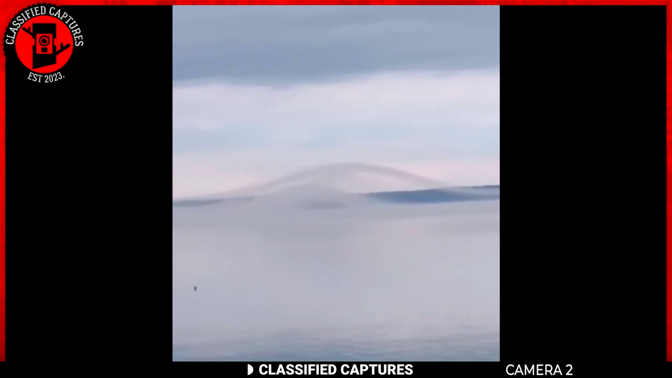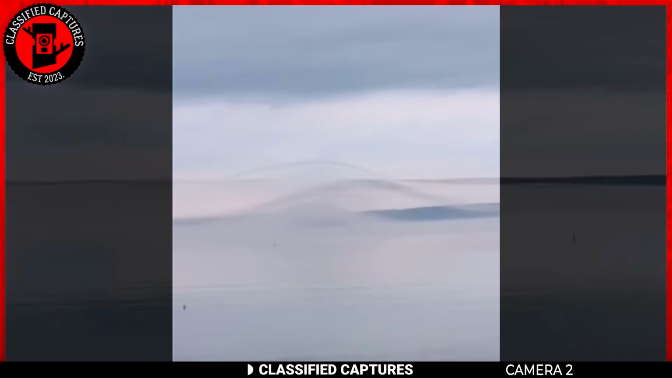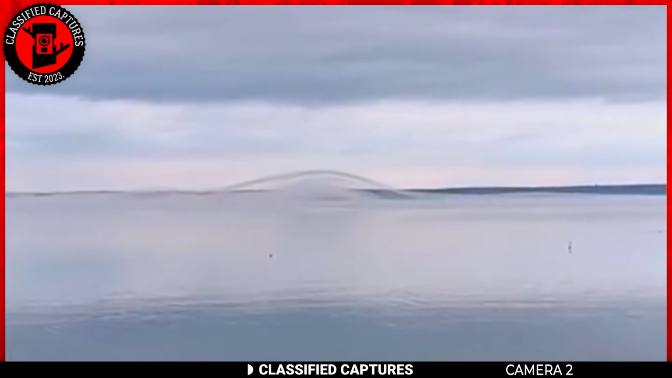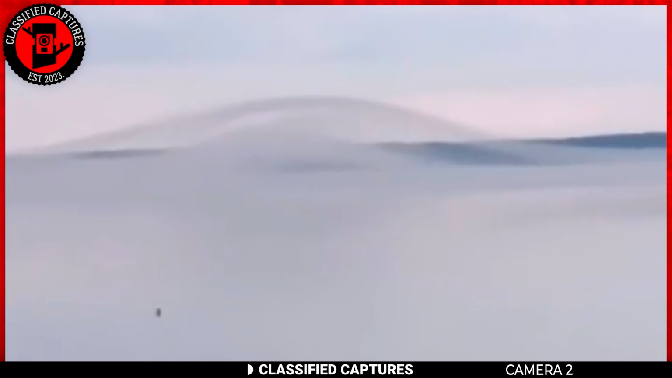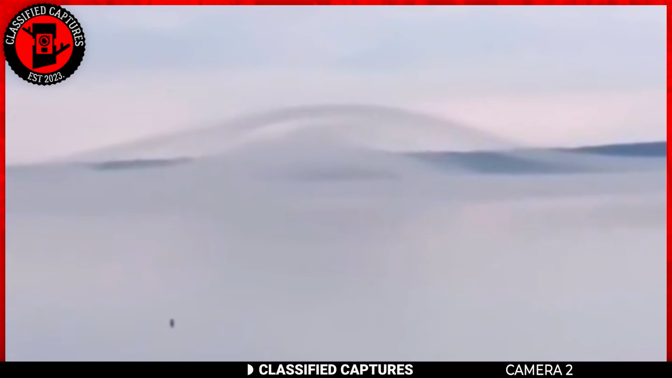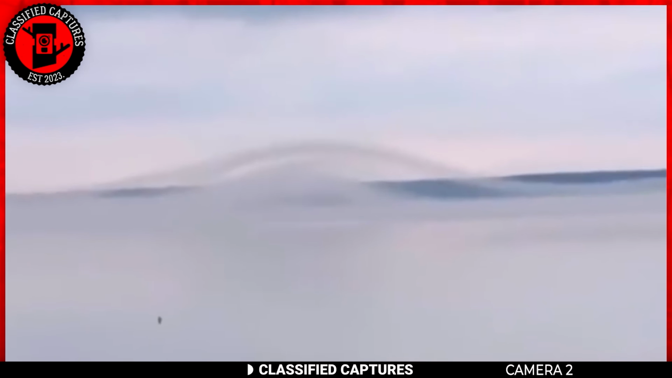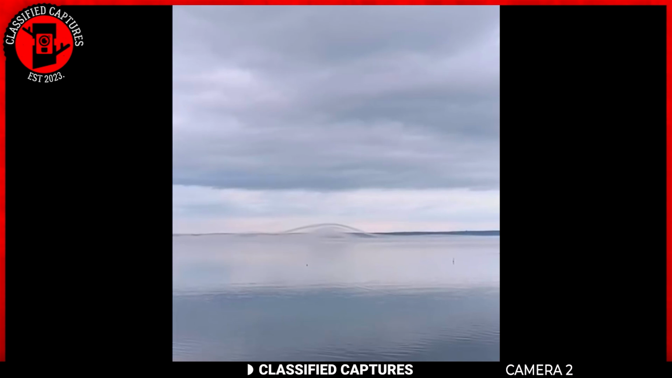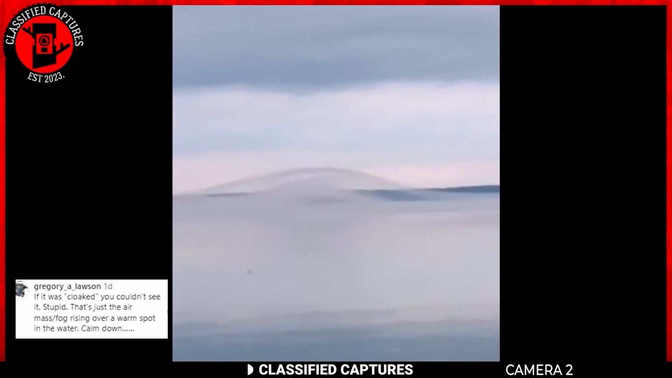In the clip, we see a mysterious curve above the ocean that appears to be transparent. Naturally, once this was posted online, questions were asked and debates were started. Some were in favor of it being an actual cloaked UFO, whilst others thought that there had to be a logical explanation for the whole thing. The skeptical ones suggested that it could simply be fog. Take this comment, for instance.